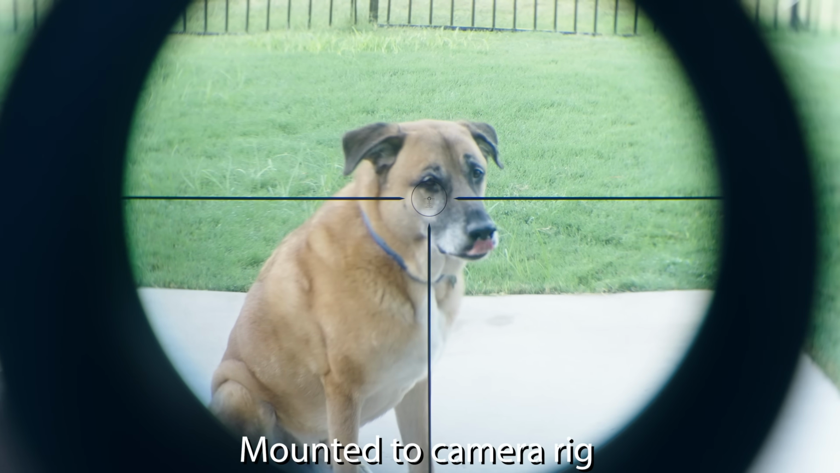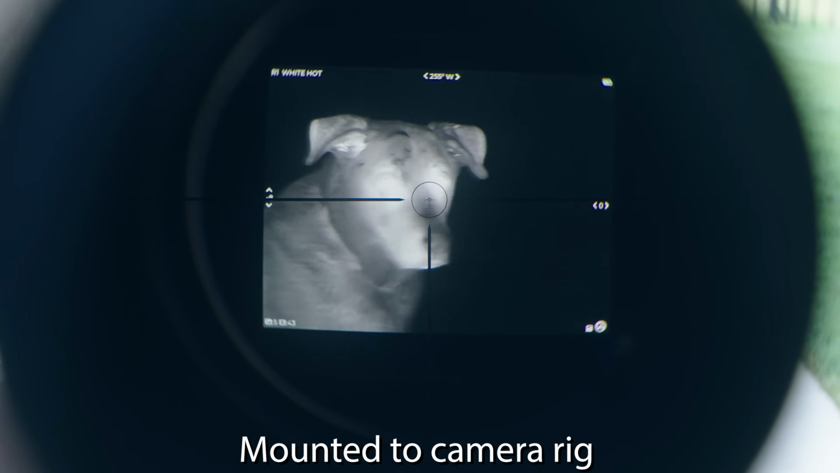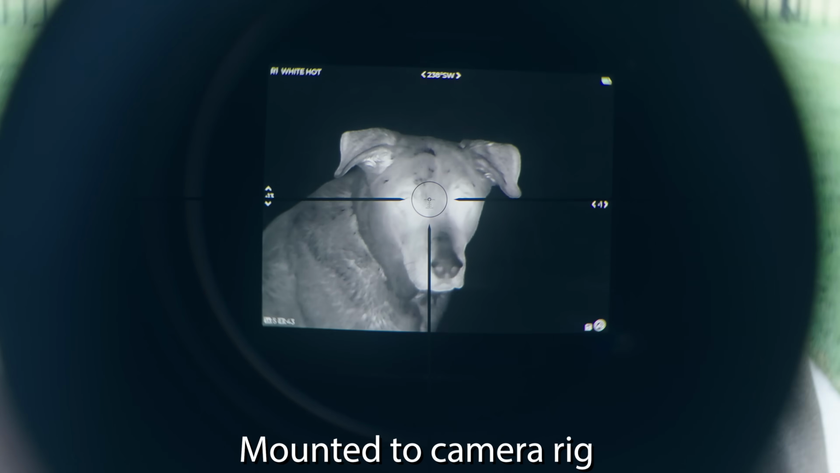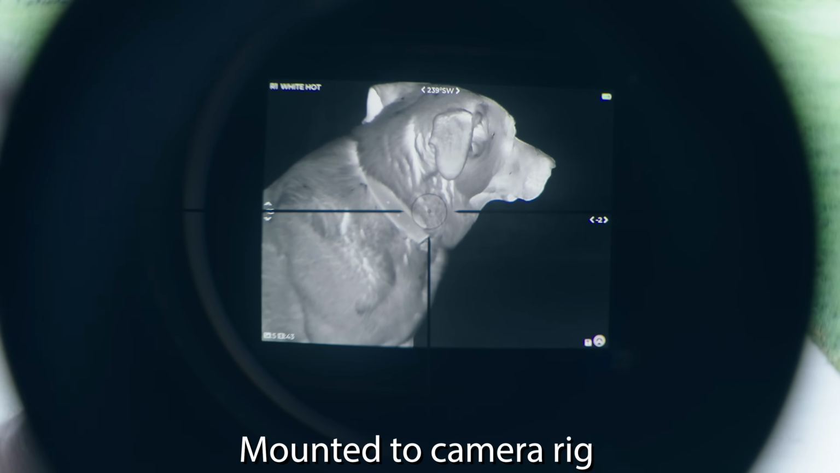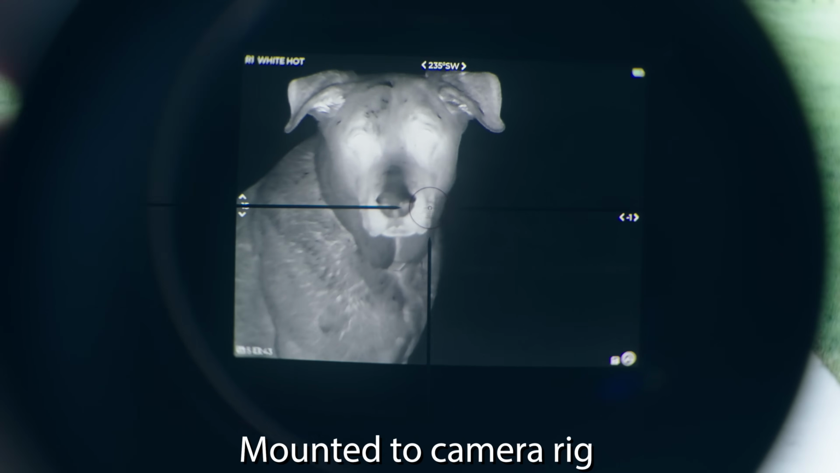It is a clip-on thermal device. Now, if you're not familiar with what that means, it literally means that it will clip on in front of your daytime optic and will essentially convert that daytime spectrum to the thermal spectrum.